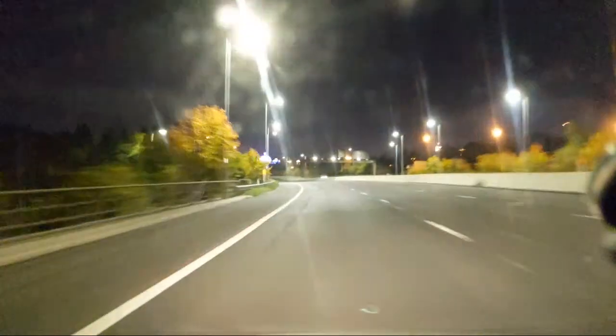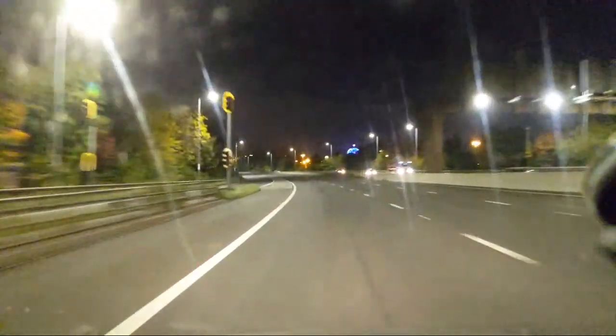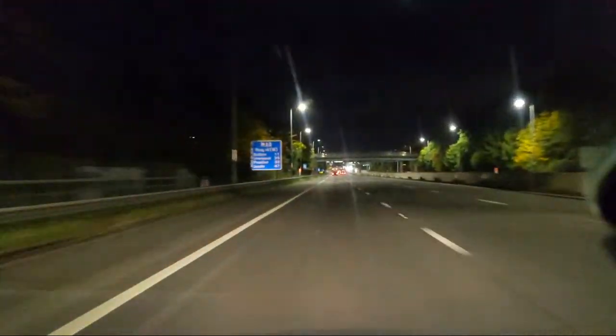Trafford Centre. Oh, it's lit up. Blue, very nice. I don't know if you can see it because of the trees. It's on the right. They've got the Christmas lights on there, is that what they're doing? It's very festive. The car that was on the slip road is getting quite close to me now.